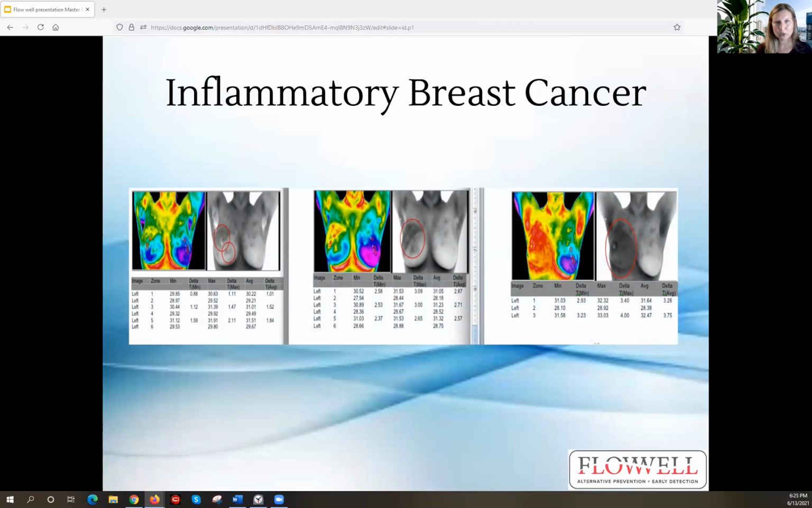This was a case of inflammatory breast cancer that sometimes cannot be detected on mammograms. And for this patient, it was a very quick progression and she didn't take action when she should have, unfortunately. So you can see this first scan that she did, I want to say this was February of, I think, 2012. This wasn't my patient, but a case study that we saw for educational purposes. You can see this yellow in her right breast, which is the left side of this image in the first slide over here.